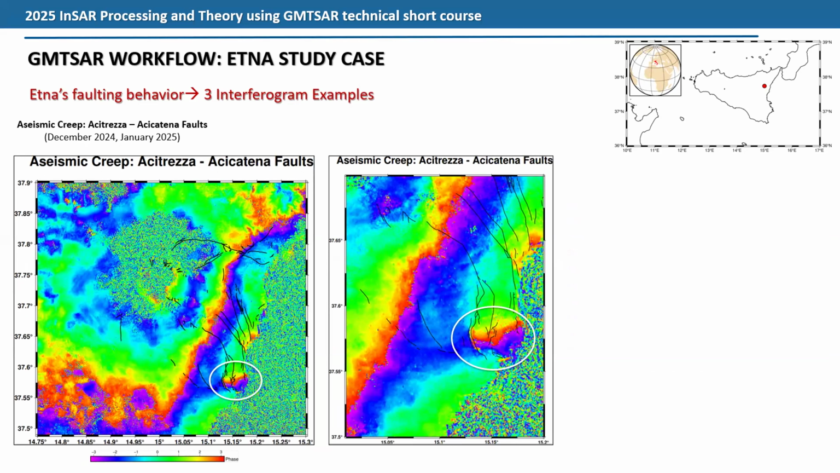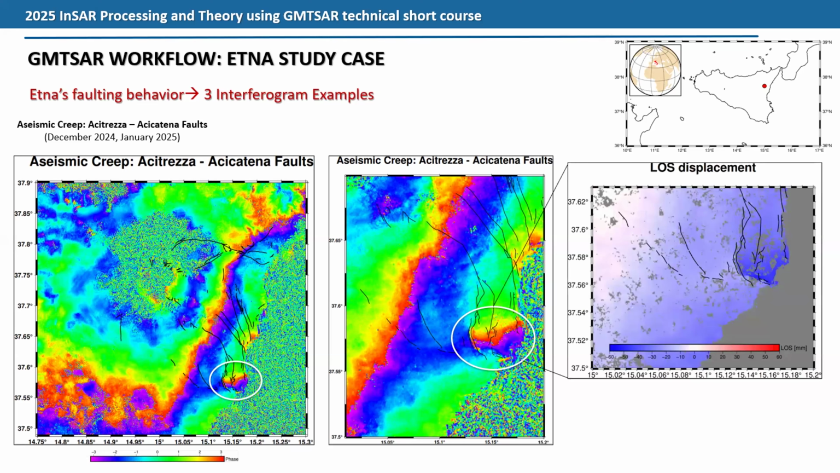Here we see two small faults, Acicatena and Acitrezza, that had small events around magnitude 2.5 to 3. On the right, we have a little island called Lachea Island that, through GPS data, we see is moving eastward. If we look at the displacement map, we can see this island to the right. So these are the three different study cases I brought for my presentation.